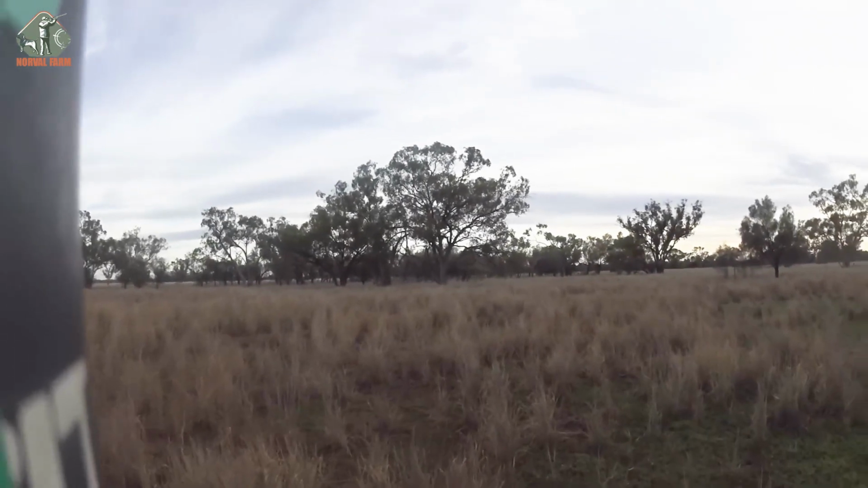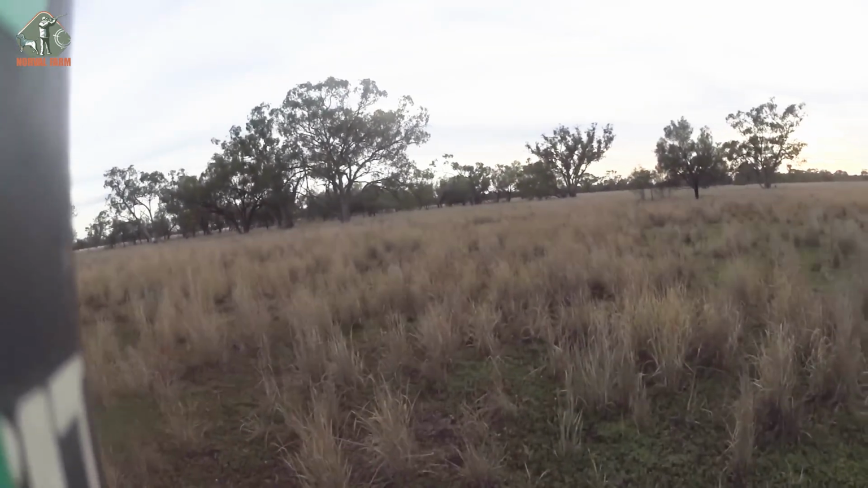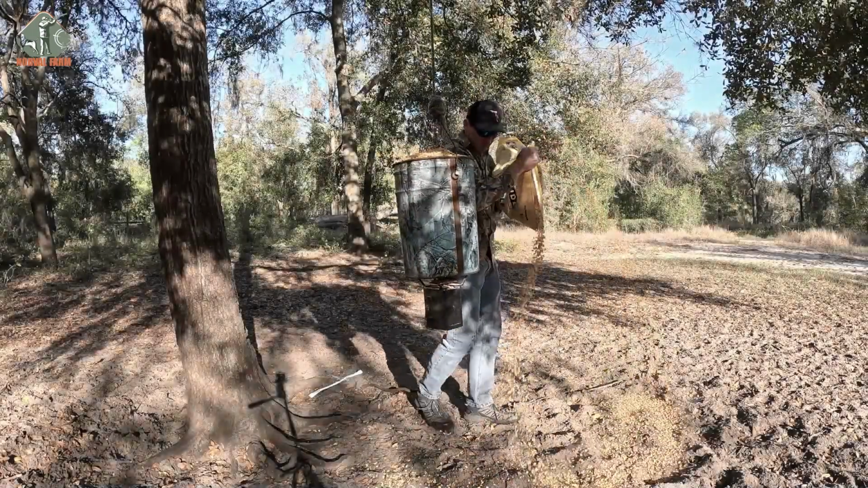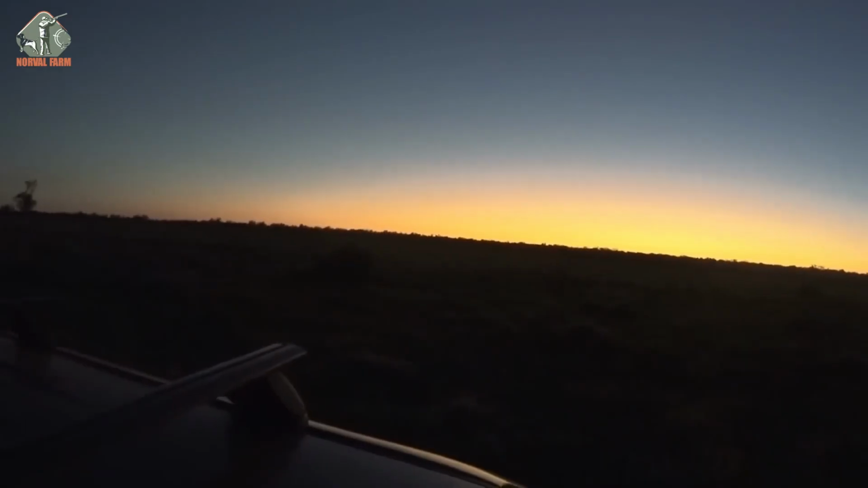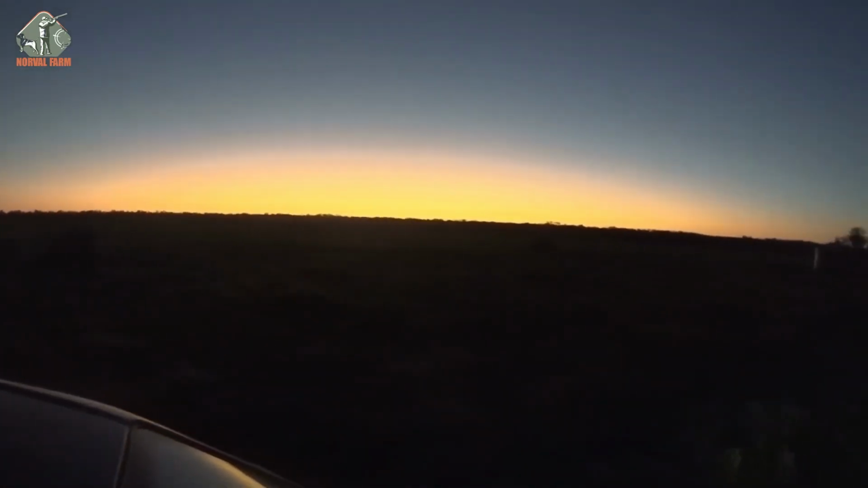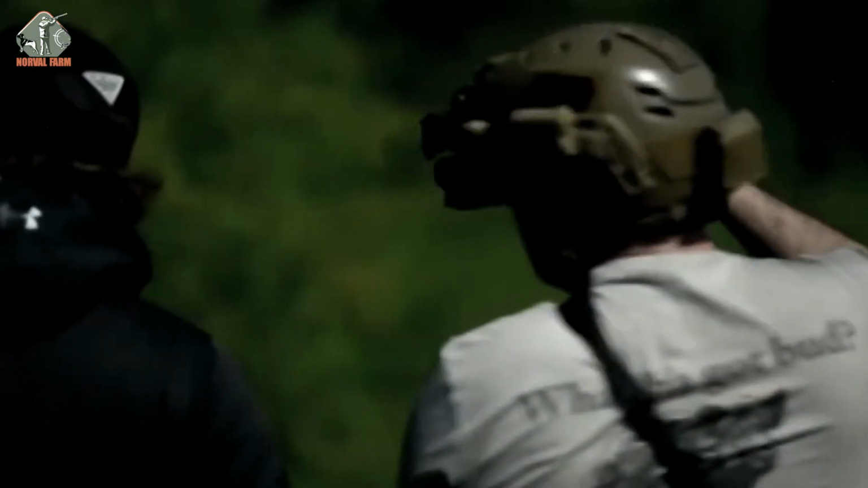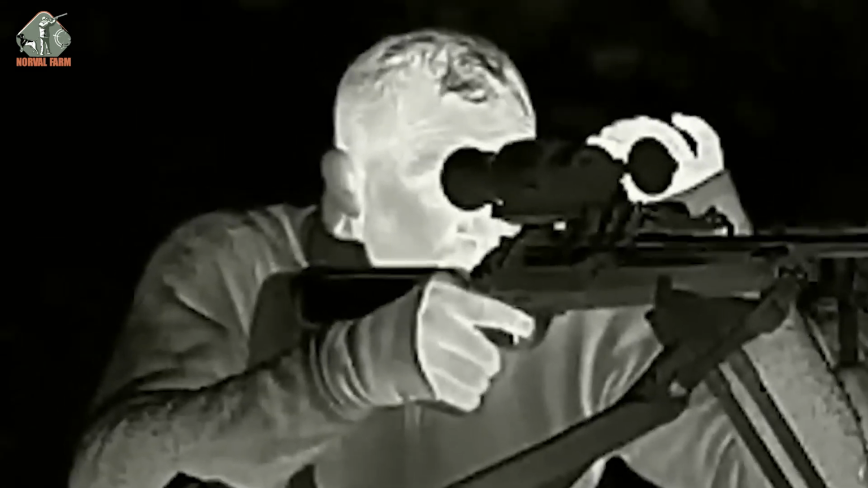Though the night's thrills still lingered in our minds, a new challenge awaited us the very next day. As usual, we gathered in the afternoon to prep before heading back for dinner, gearing up for the real action after dark. By around 10 p.m., we reached our ambush point. The bait had been set, and sure enough, the first boar came sniffing in. As it stepped into the kill zone, I squeezed the trigger.